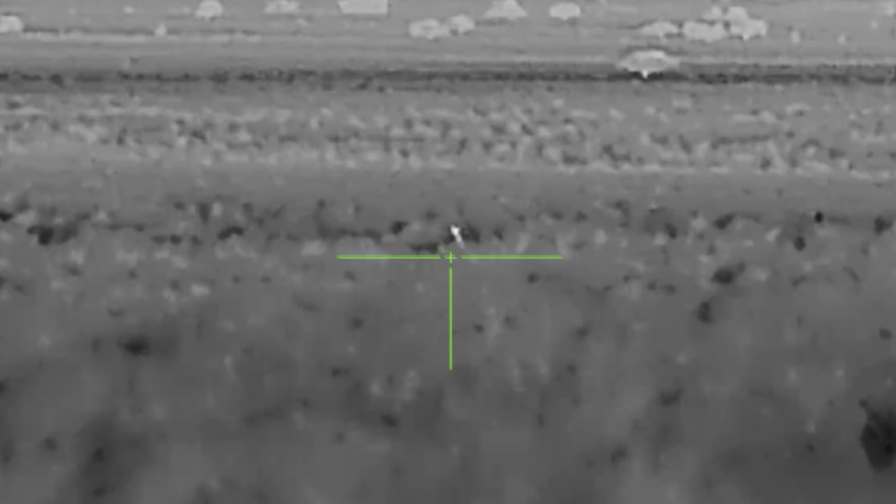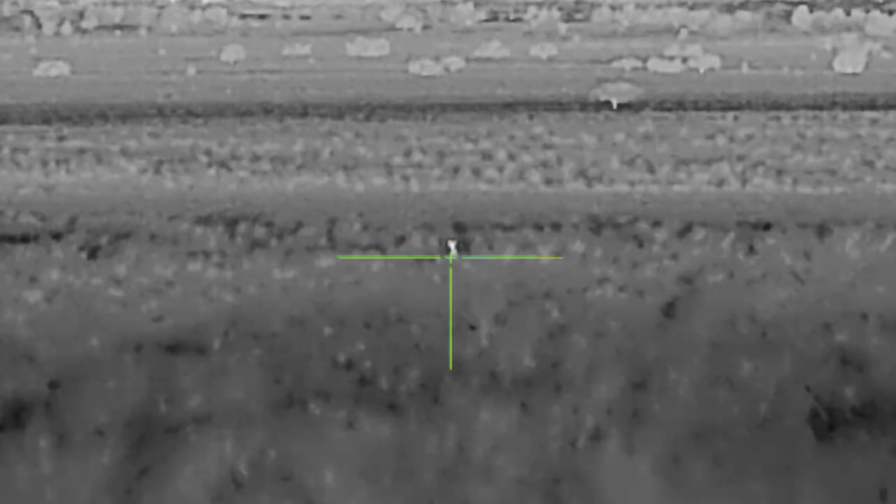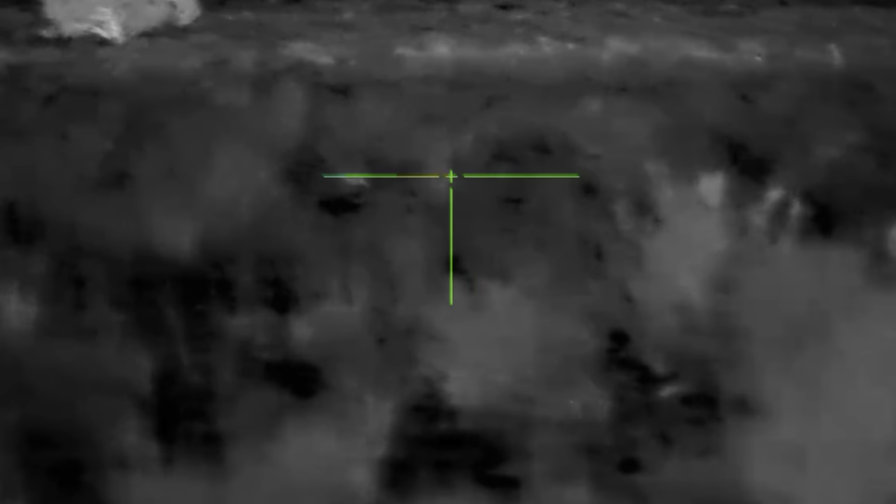On the second stand, I had much better luck. I watched him for a while out at about 500 yards, and then I lost sight of him. I kept scanning, and then all of a sudden, he popped up less than 100 yards away, hiding in the bushes.